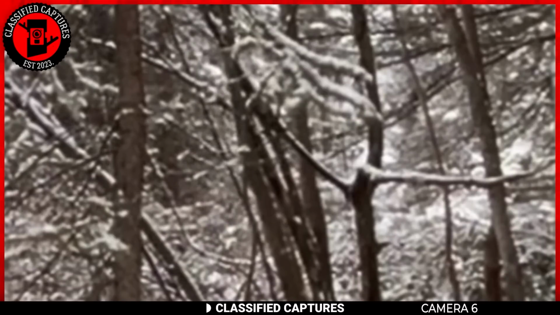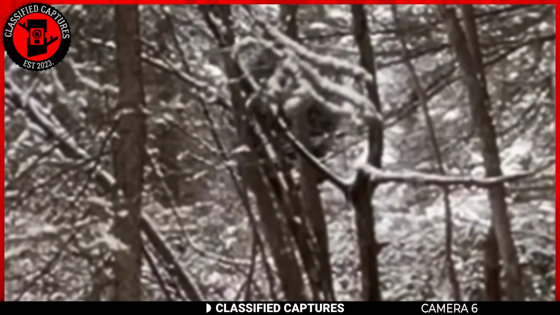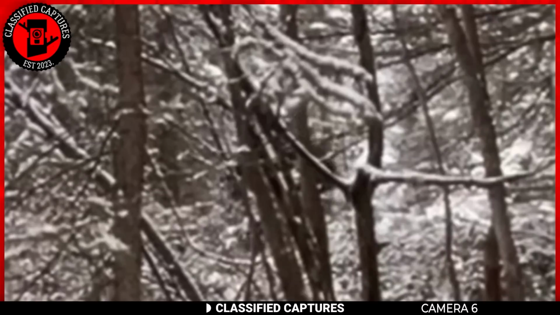very region. Given the history of Bigfoot activity in the area, this discovery isn't entirely surprising, but it's still a startling and rare find. Could this be yet another piece of evidence for the elusive Bigfoot?